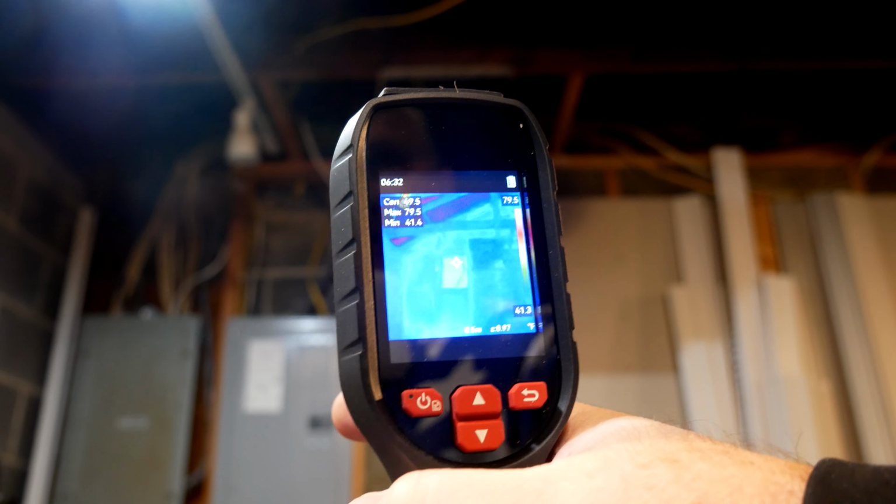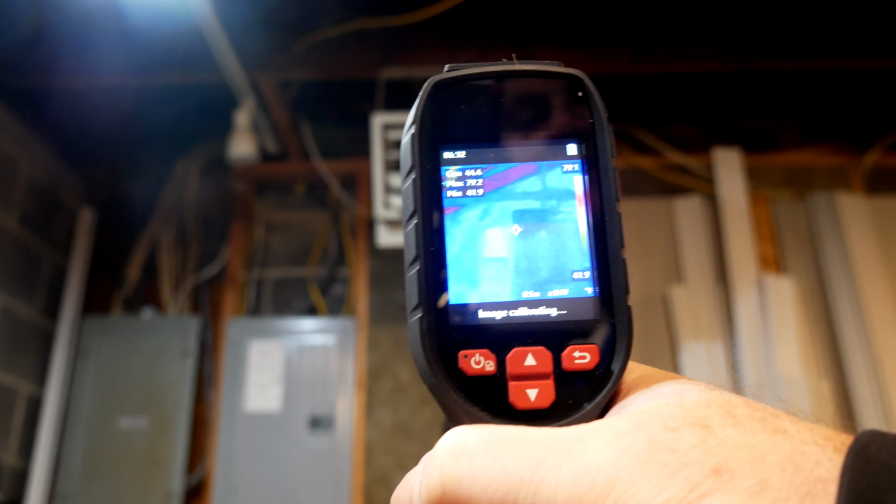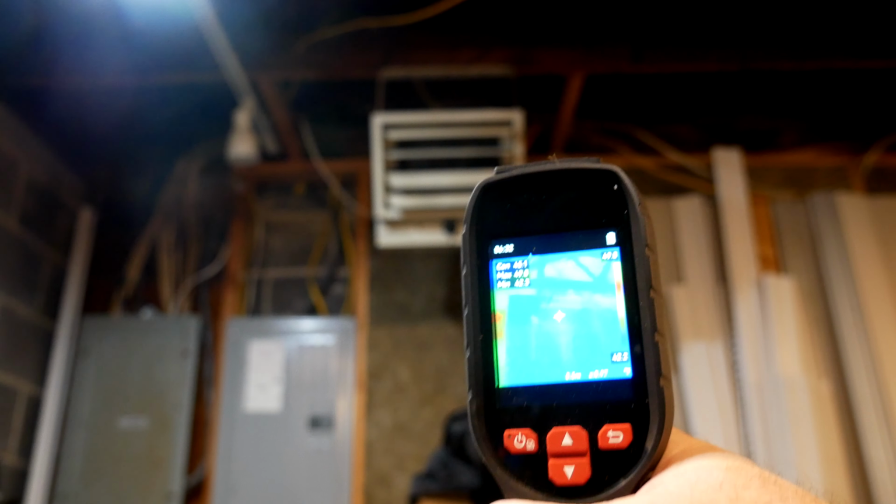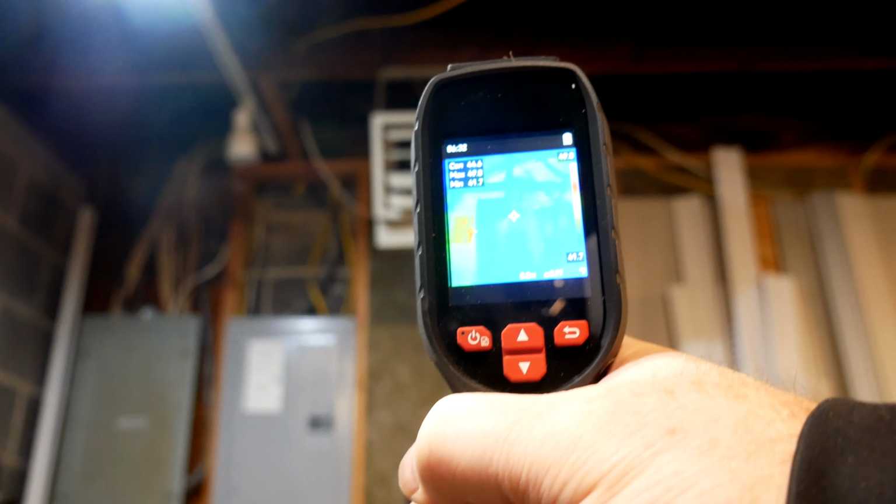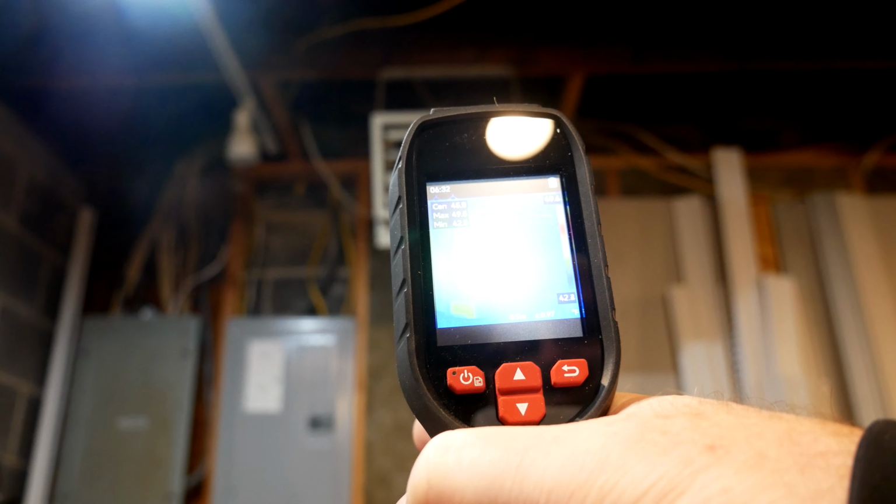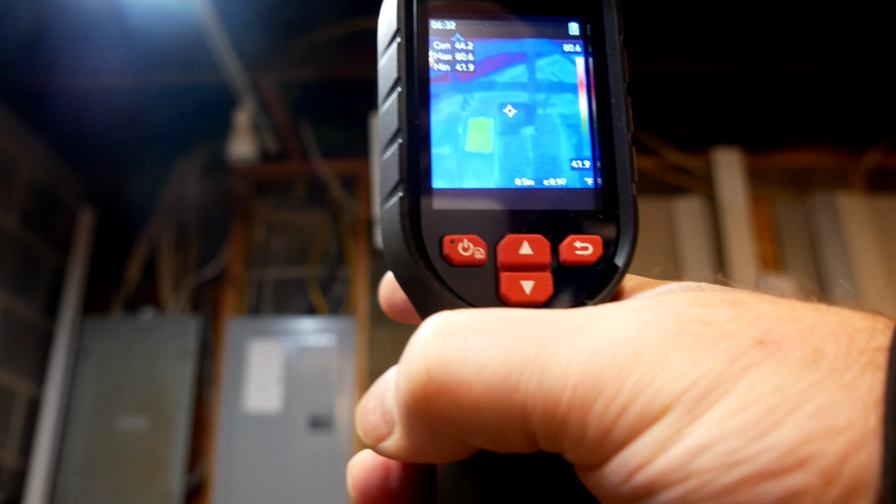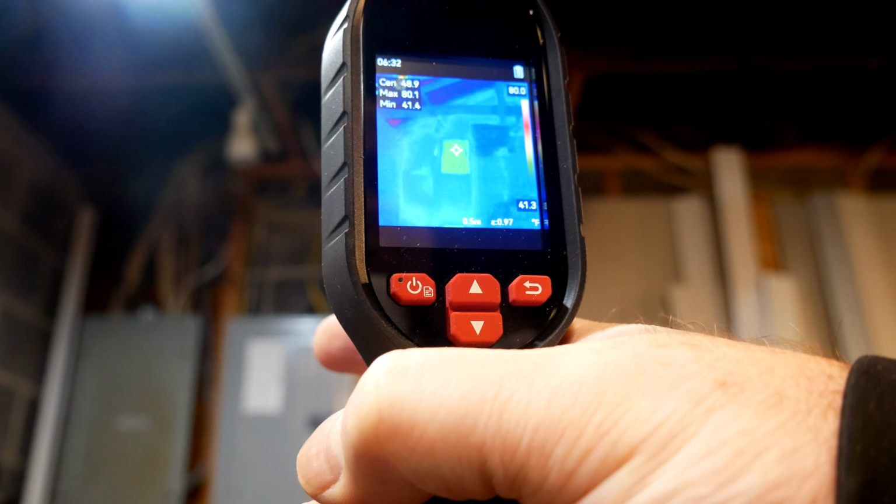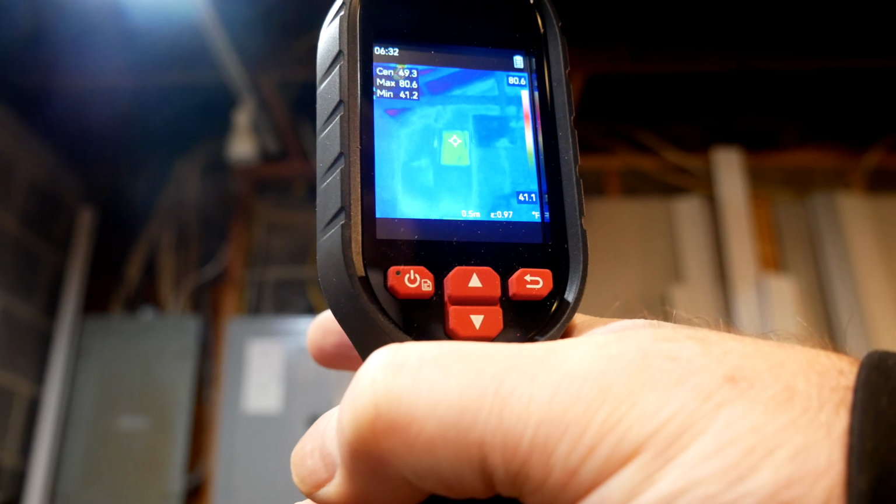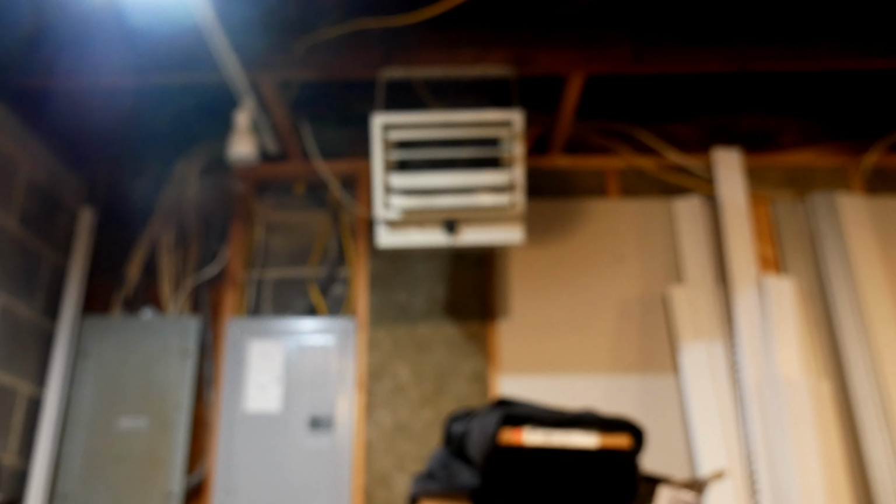That is the wall that's common to the house, and that's not insulated. While these walls under the heater, behind the heater, are all insulated. So you can see the temperature of the wall is pretty much the temperature in here, around 40 degrees, while the temperature of that wall is almost 50 degrees. So now we're going to turn on the heater, and then we'll see it glow.